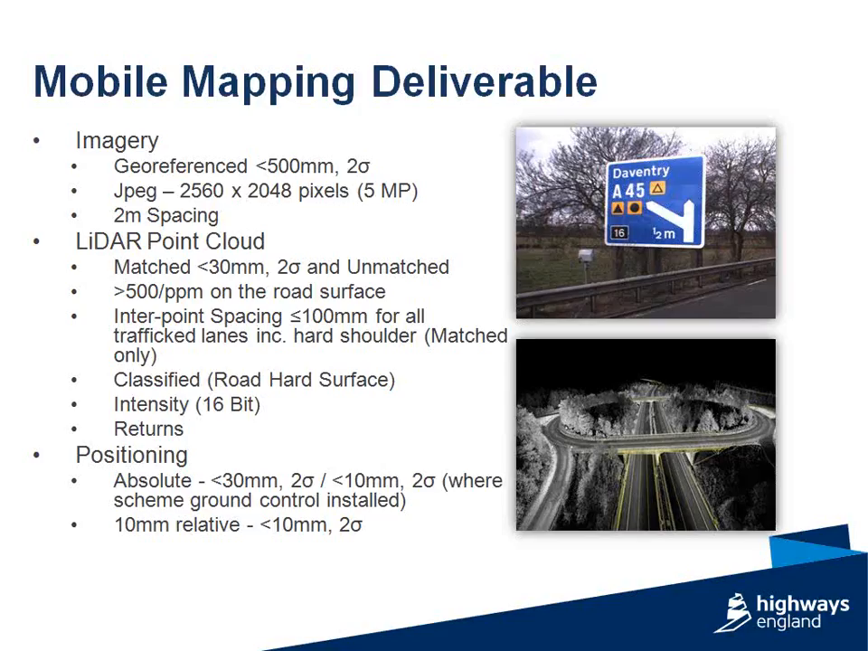In terms of intensity, which is a measure of the reflected energy back from the surface, it's 16-bit, so for want of a better word, 65,000 different shades of color can be derived from the LiDAR point cloud. And also the number of returns are also stored, and again, a return is the number of hits you get from an individual laser. So when it hits a hard surface, you'll get a first and single return, whilst inversely on vegetated areas such as grass or even trees, you may get multiple returns.